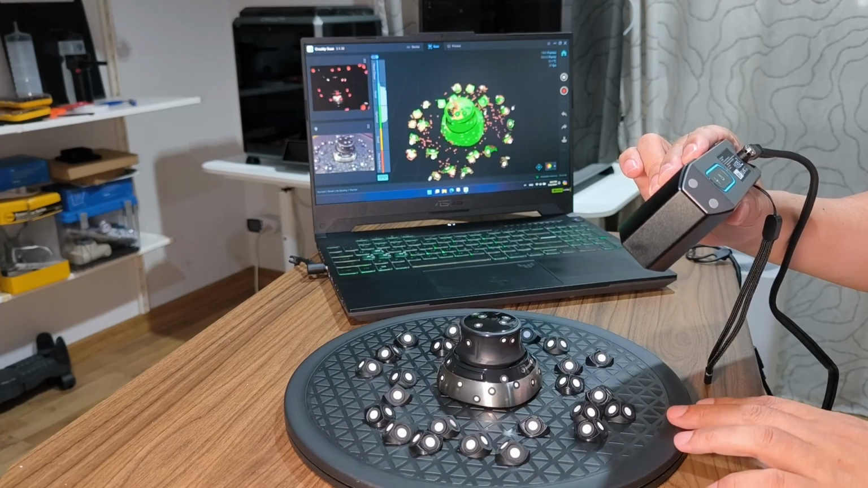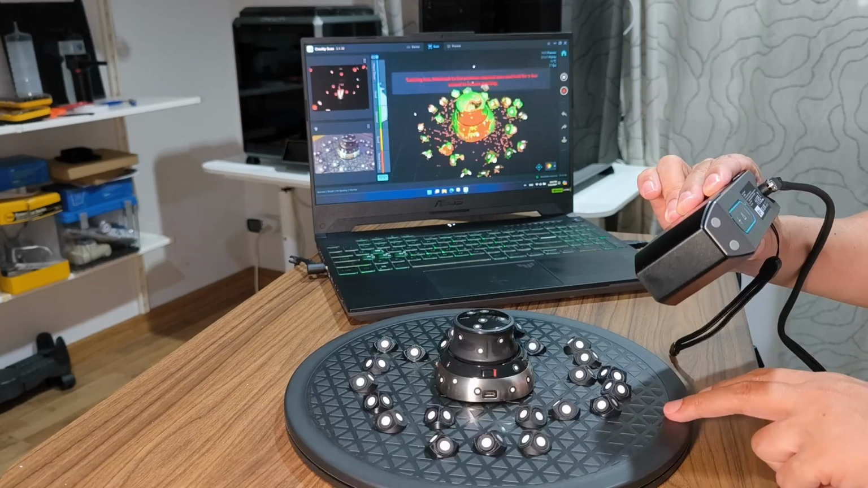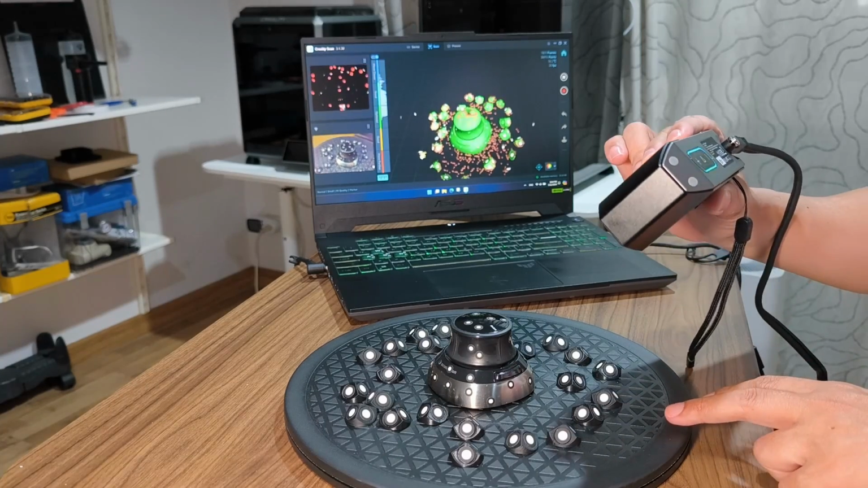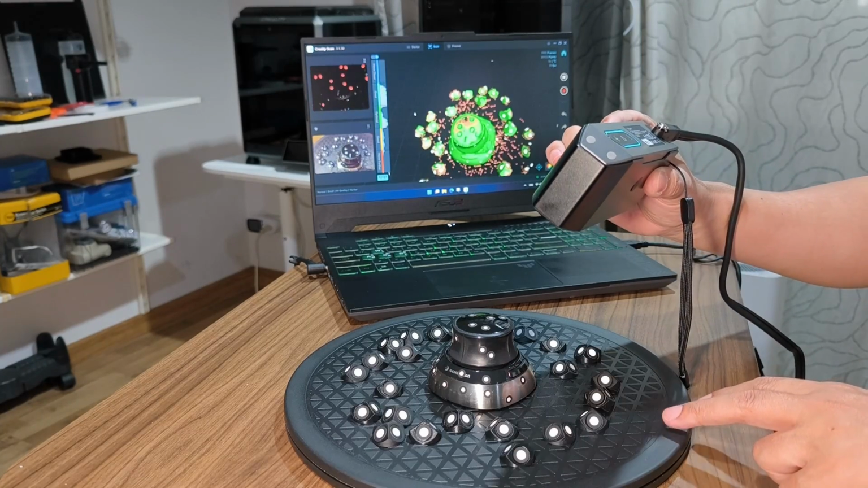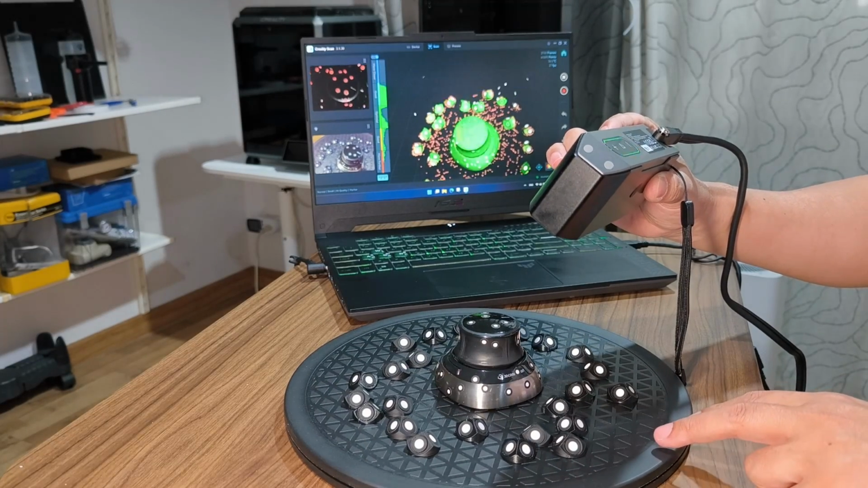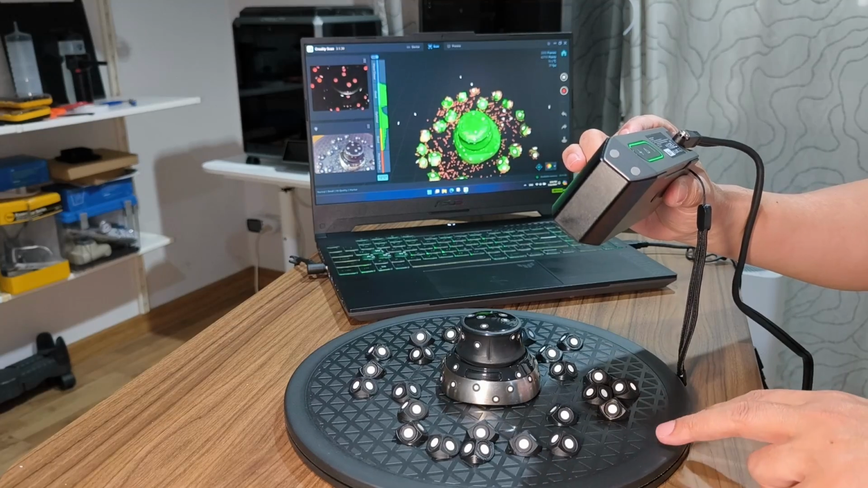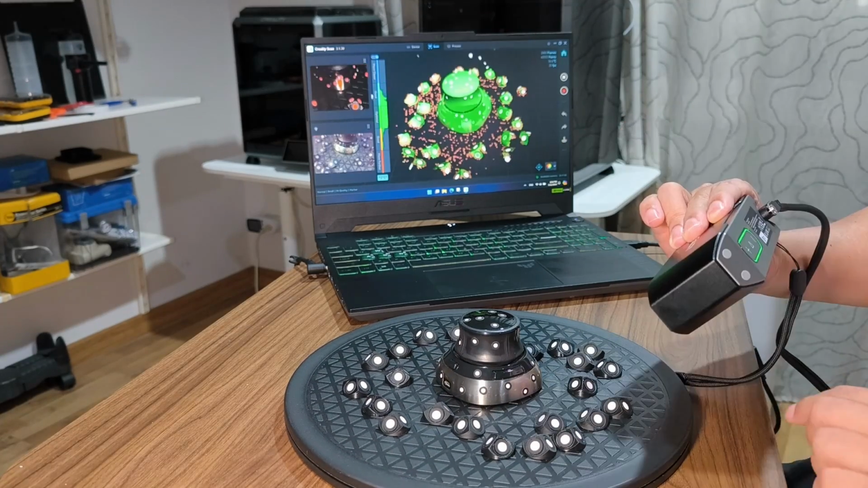Okay, the top part of the Space Mouse is black reflective, so it's a bit more difficult to scan. I need to increase the brightness just a little bit to scan the black glossy part.